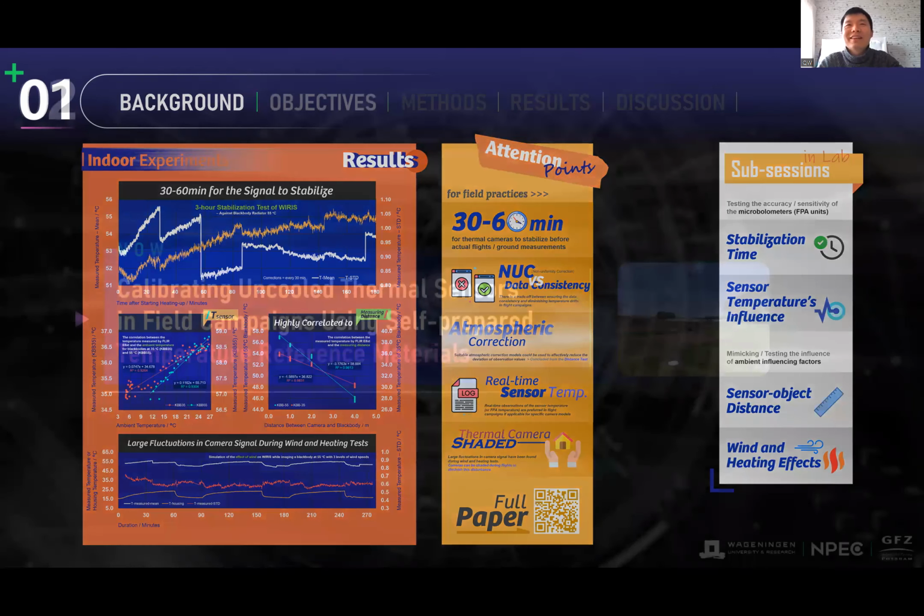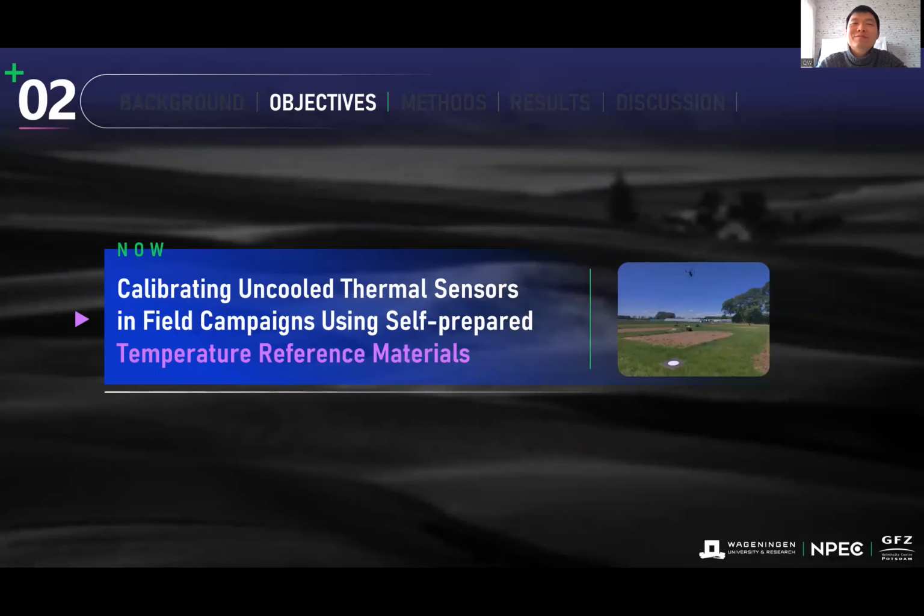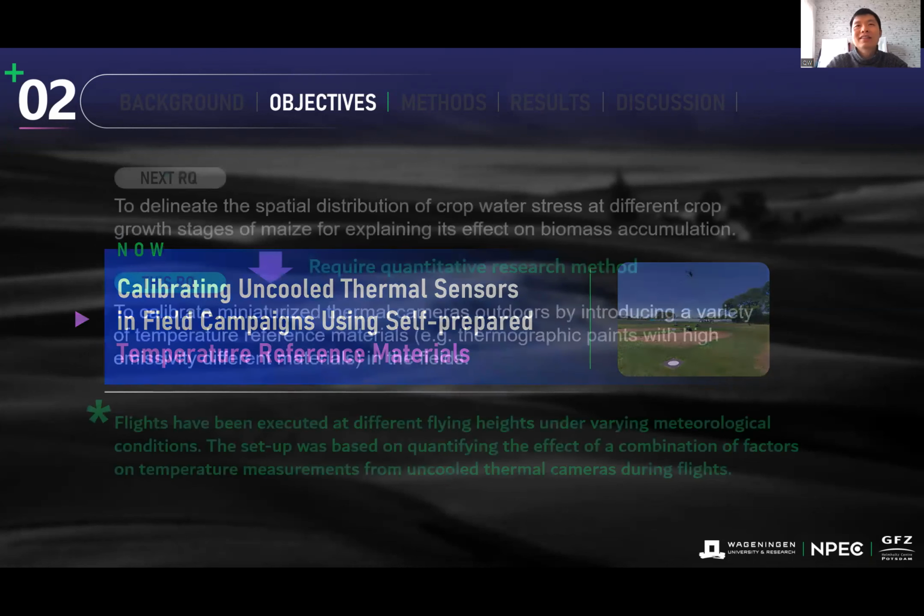Okay, then I finished my indoor part, and now we can move to the outdoor part of the thermal sensor calibration. In this part, we have introduced different targets. In the indoor experiments, we used the black body as a target, and now we have used several self-prepared temperature reference materials for the calibration outside.